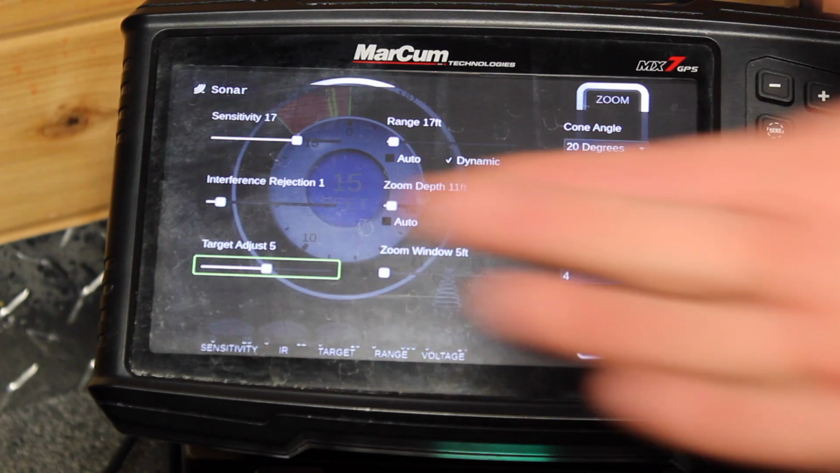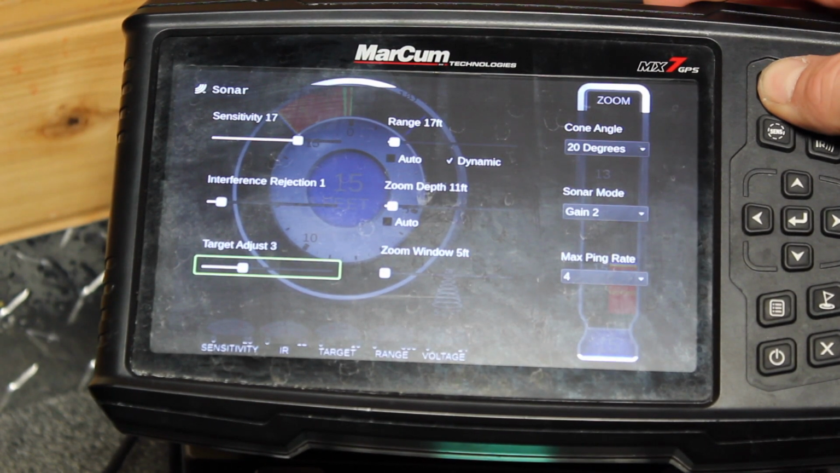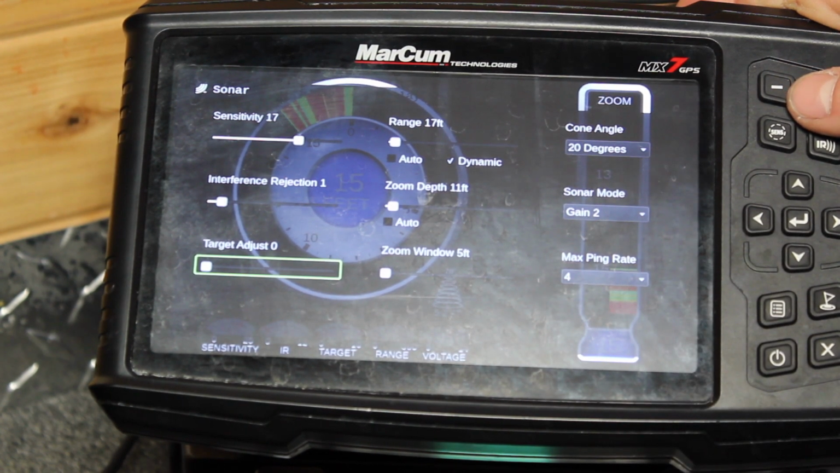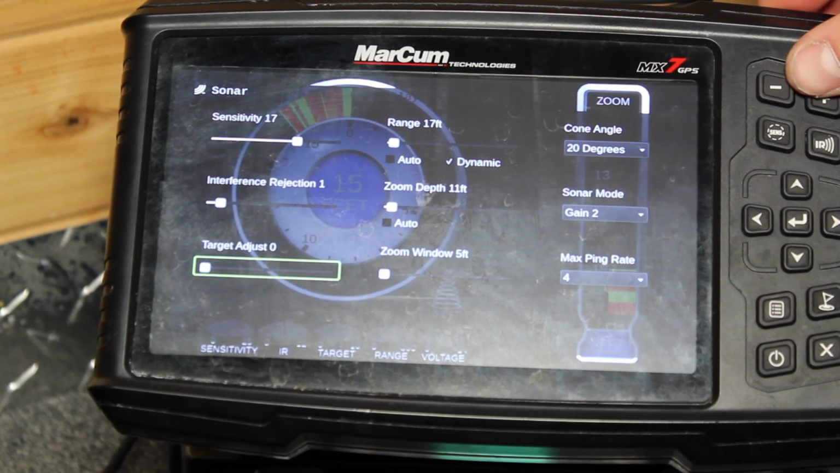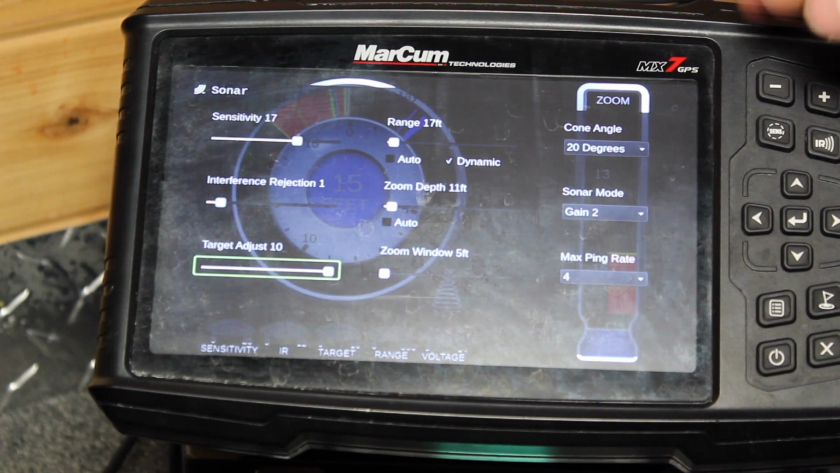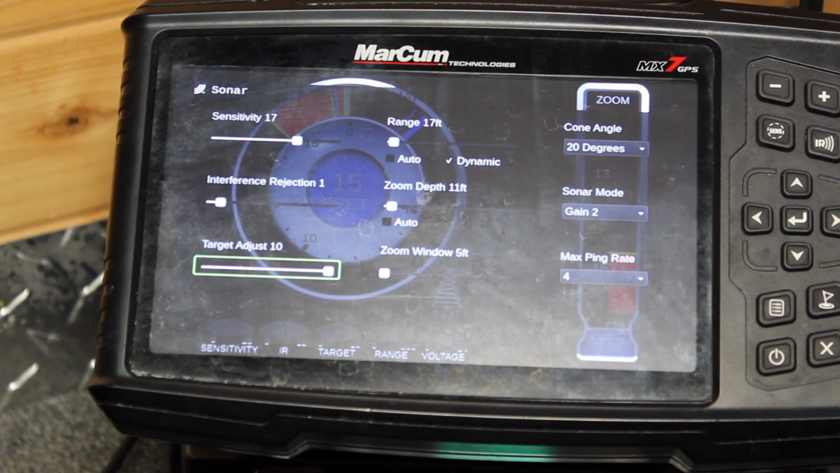All right, so this target adjust here, this unit has 3/4 inch target separation. This setting here is basically adjusting how much target separation there is. So when I'm cranking it down to 0, I'm getting that 3/4 inch, that true super fine line target separation. Versus if I put this up to 10, I'm going to get a lot of bigger blobs, and it's just going to be a lot of big marks, not a lot of separation.